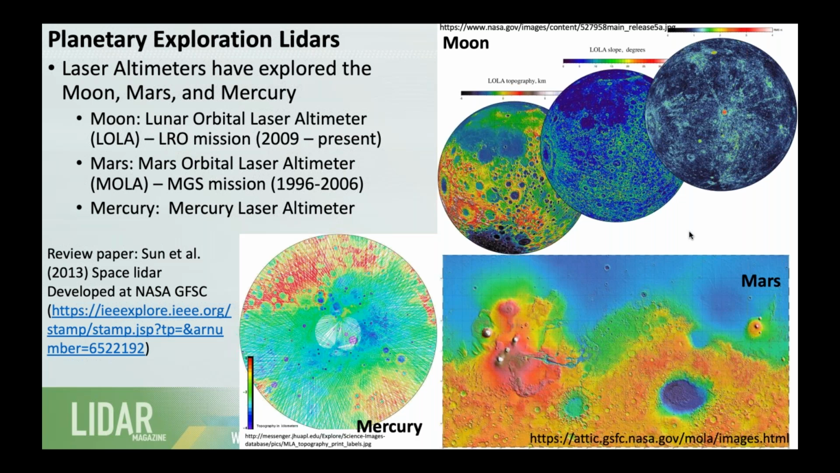These are creating amazing topographic maps of entire planets, but they are still relatively low resolution compared to what you could get from the ground over smaller areas. And if you're interested in this type of stuff, there's a reference there.